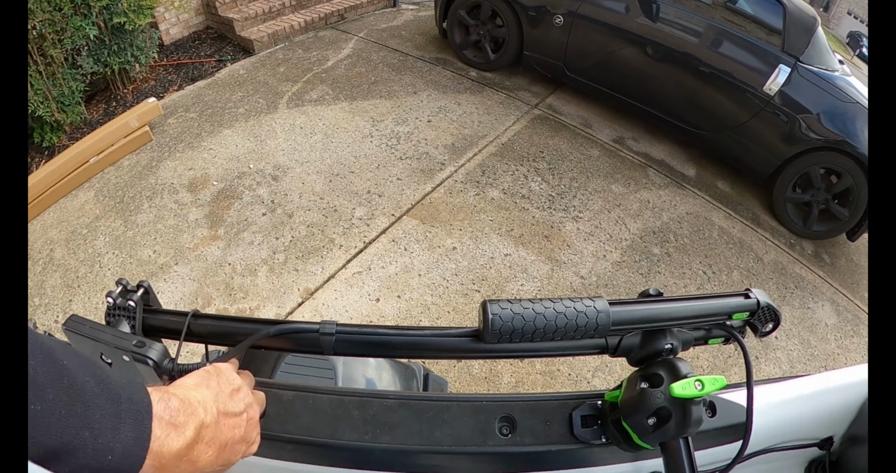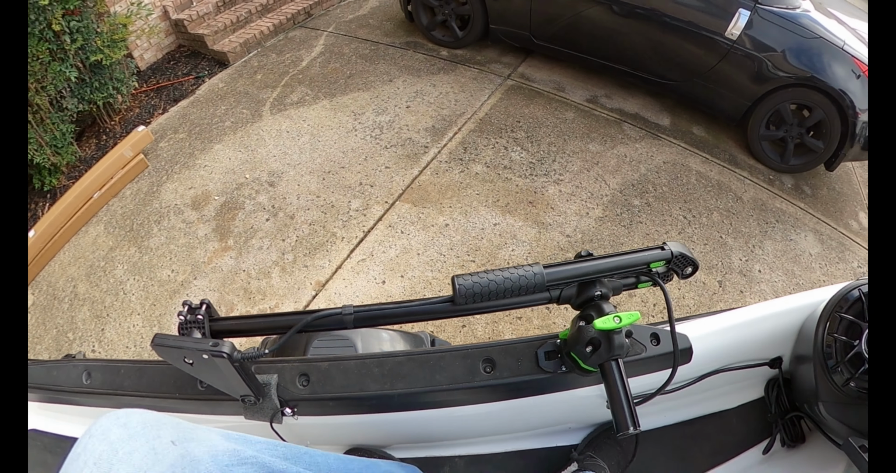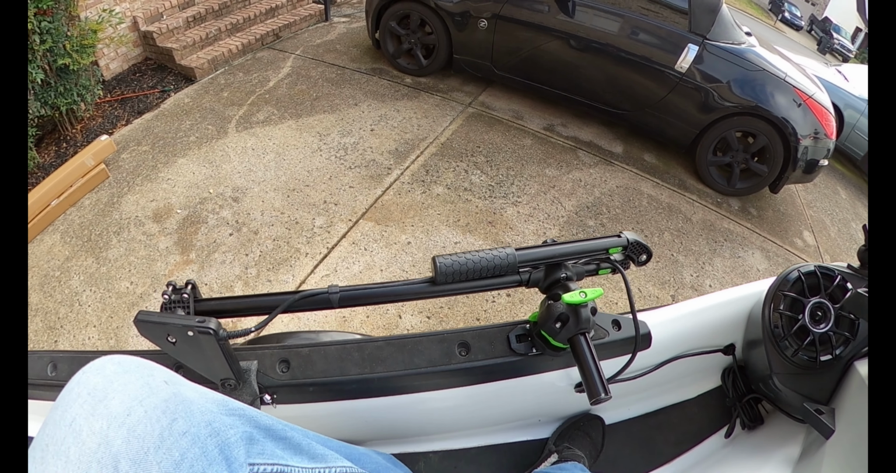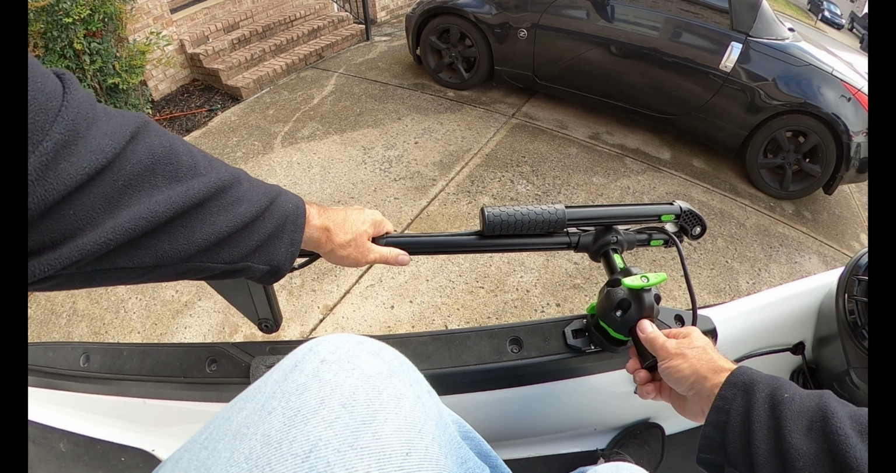This just has a little bungee on it to keep it from bouncing. They don't really come with much of anything that's any better than that. So they don't come with anything, as a matter of fact, so you just got to figure it out. And this will go down.